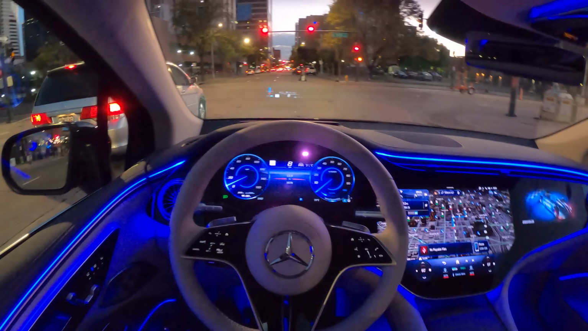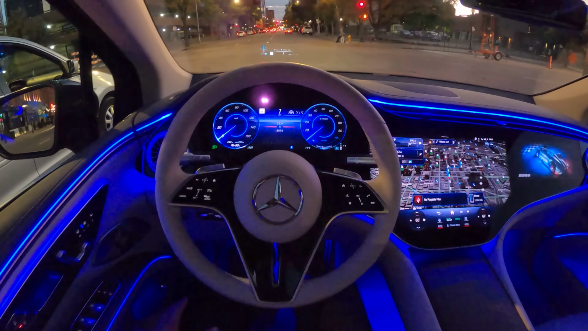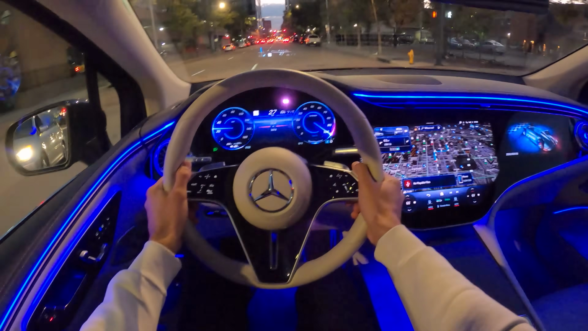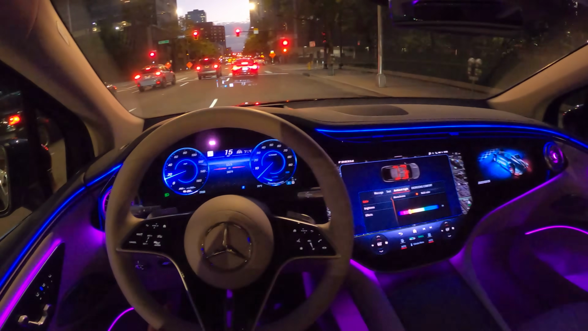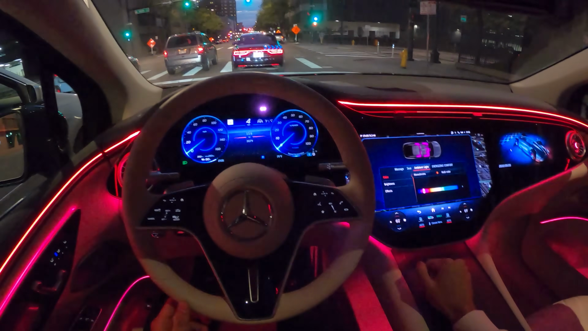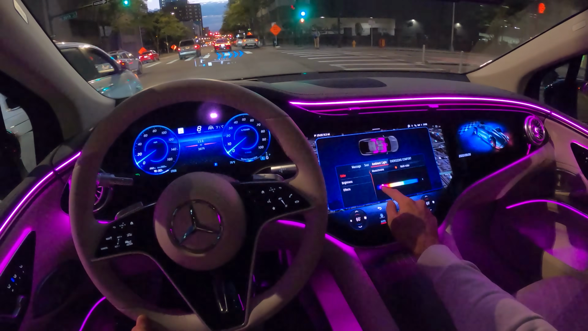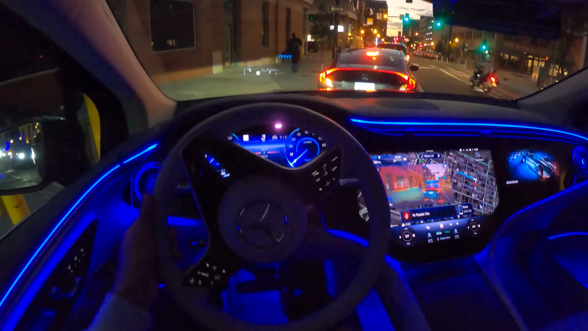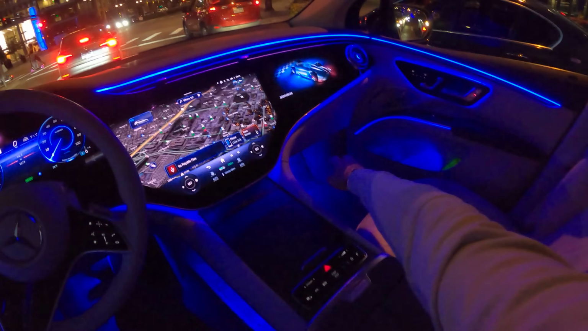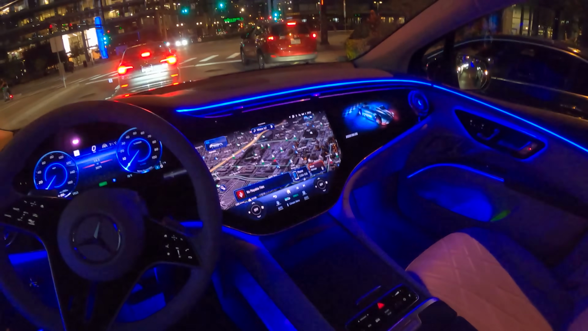Yeah, the car is heavy, it's not that quick. Let me just demonstrate you that. Race start. That's it. I can't decide whether to go for the red interior color or for the purple pinkish one or for the blue one. This is just so crazy. Whatever I am trying to search, it makes life easier. This is so cool and very advanced.